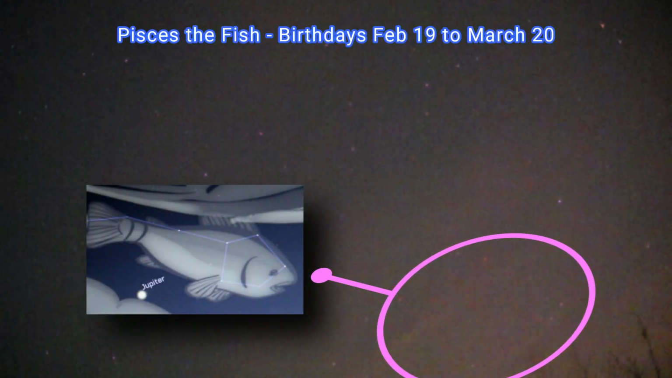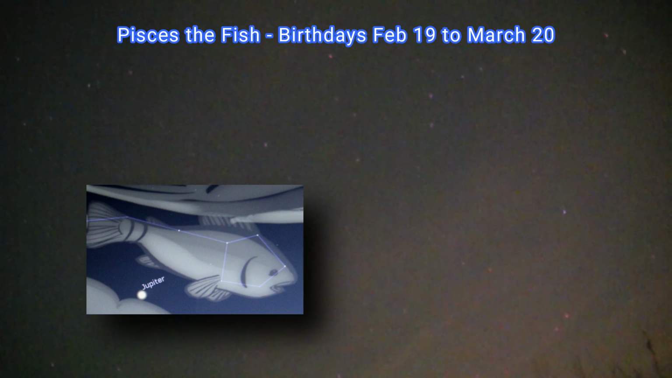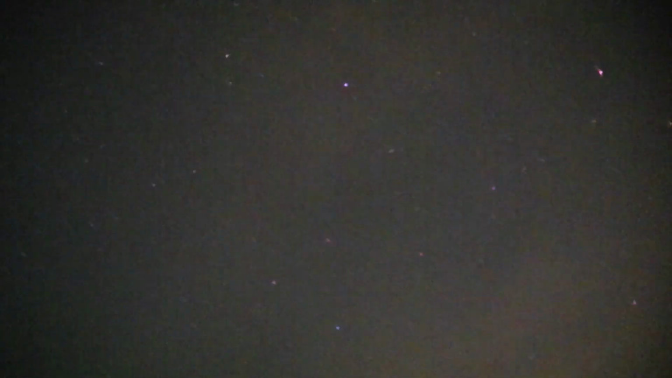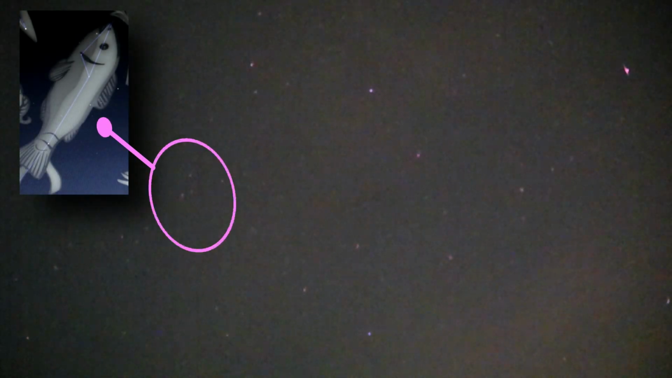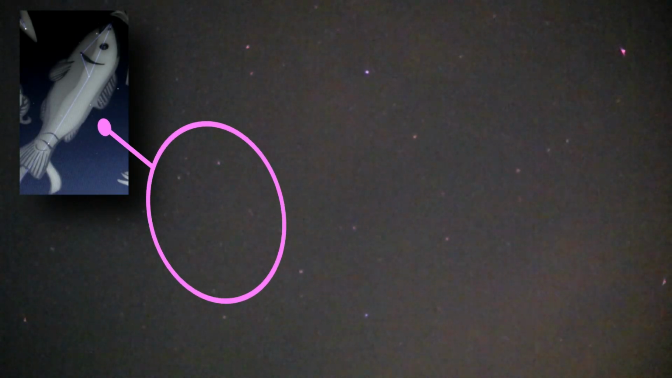There's a circular-ish area of stars underneath the square, and just amongst the clouds there, very faint stars. And then to the left of the square, another small group of stars with the other fish. So you've got two fish there, one to the left of the square and one just underneath. So that's the furthest point we can go in this direction. So that's three zodiac signs done.